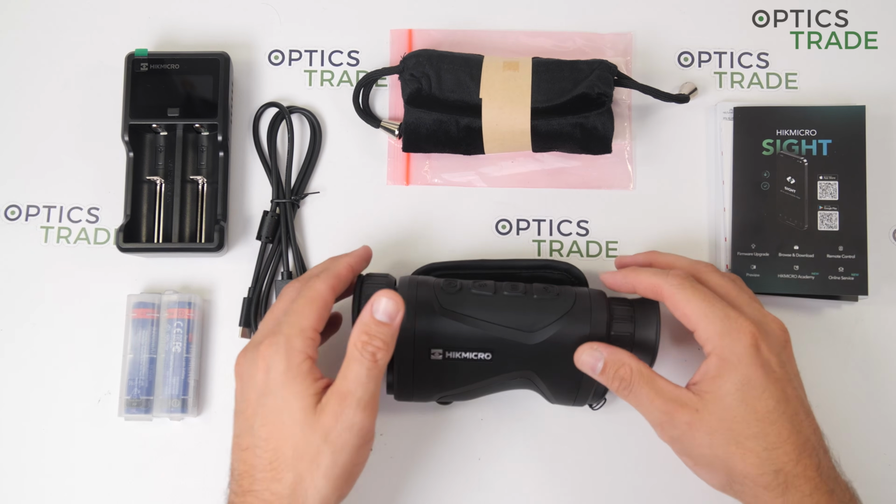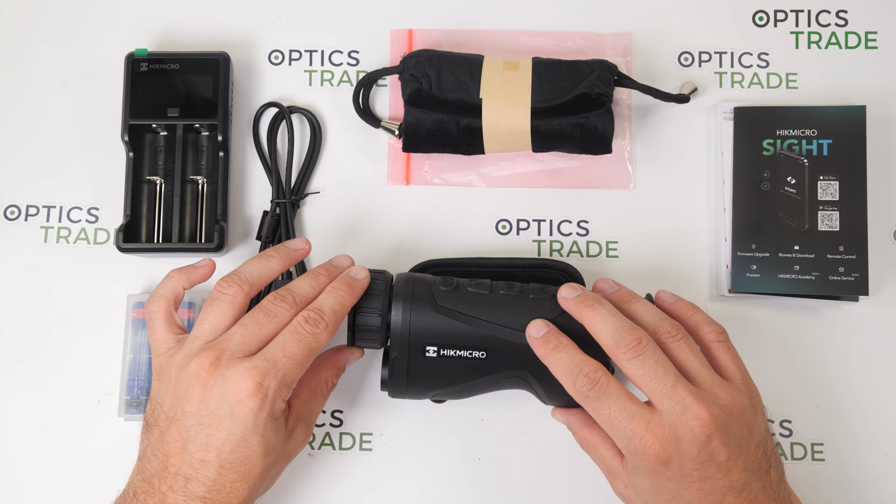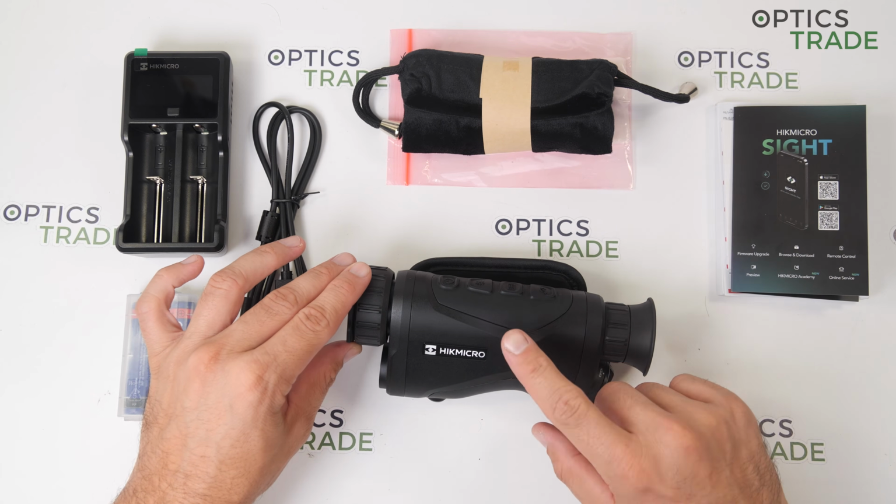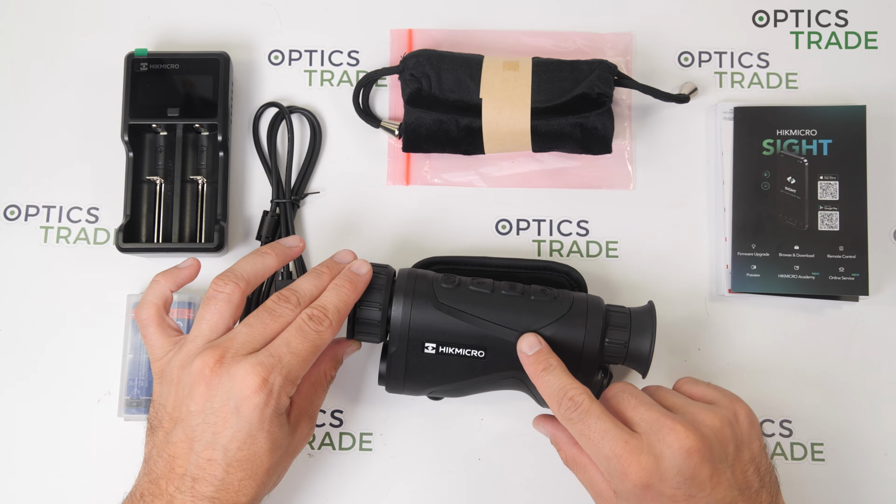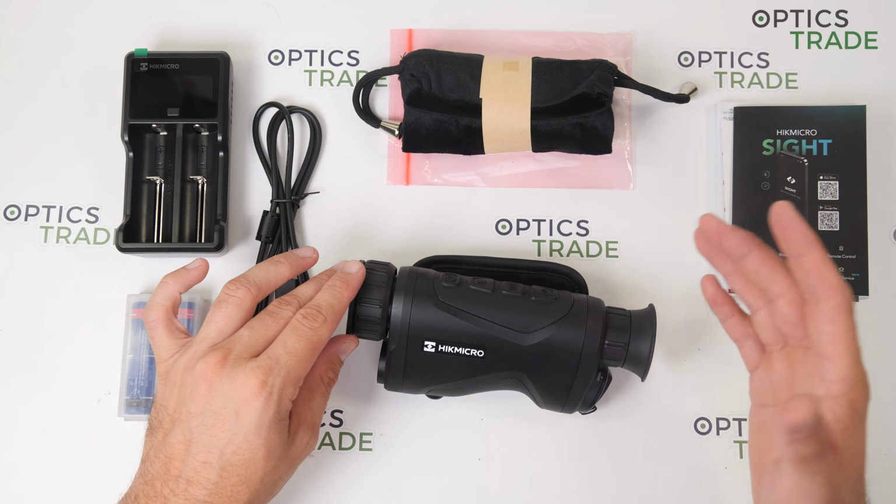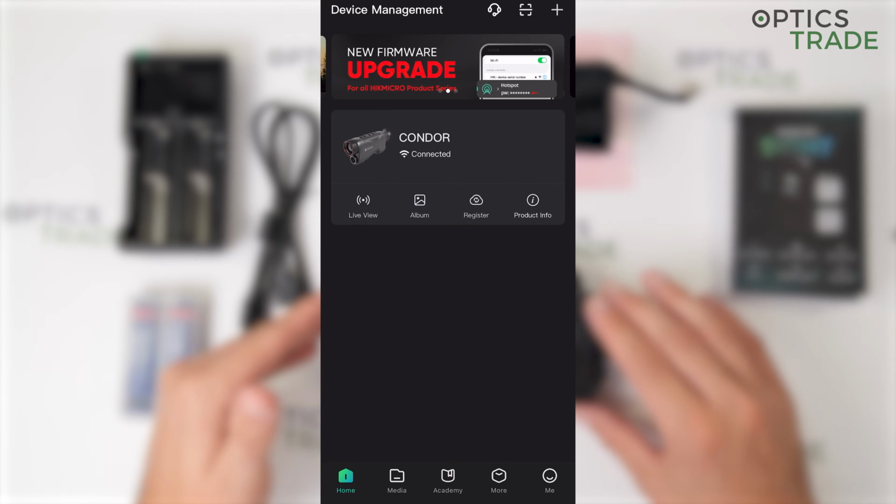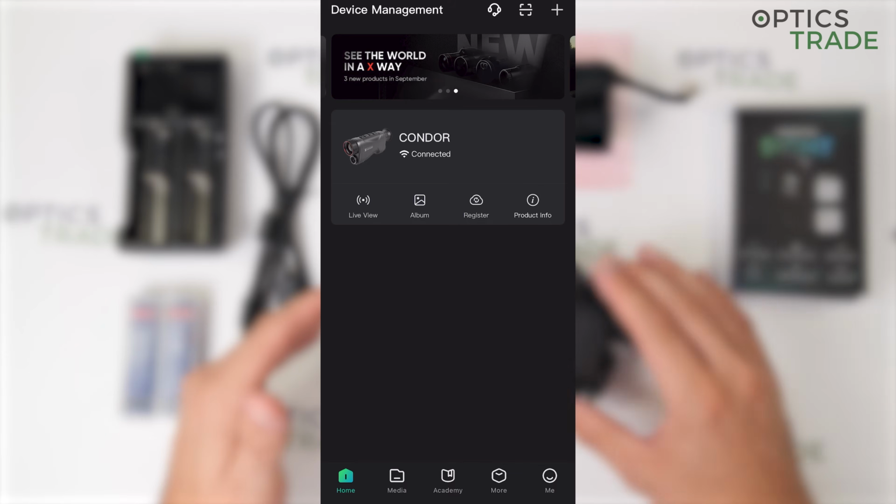The device has, of course, also connecting capabilities with a cable to a PC, but also with a Wi-Fi module, also to a smartphone, with the site app, which can be downloaded for free in the App Store or Android Store.